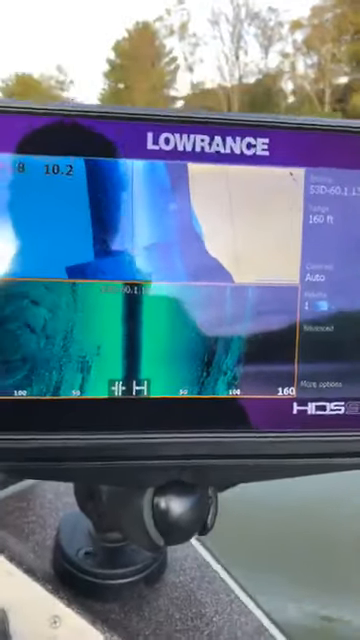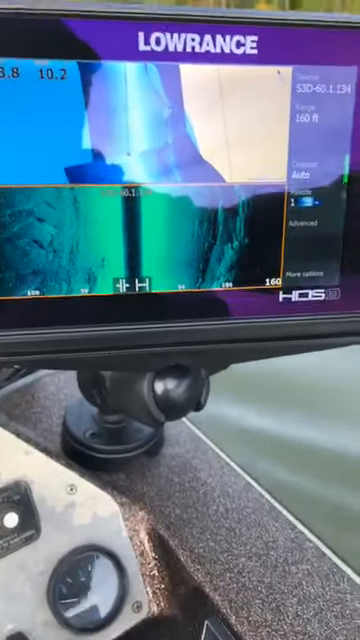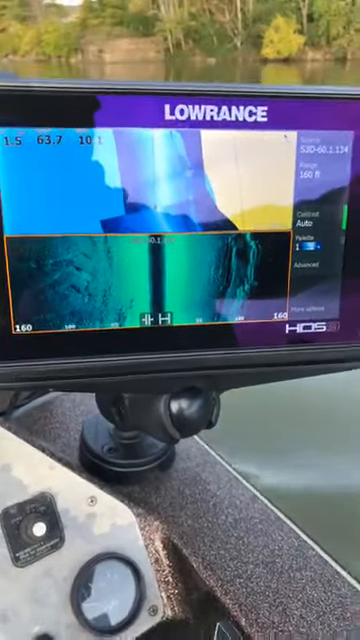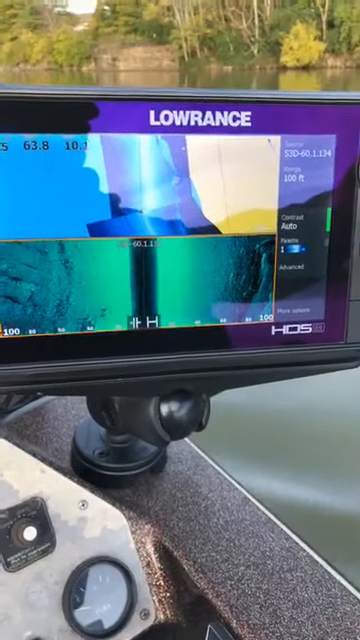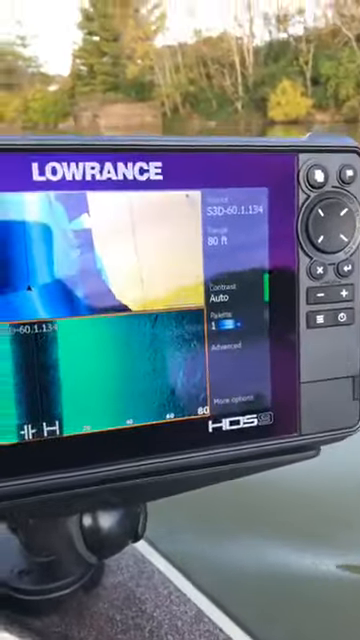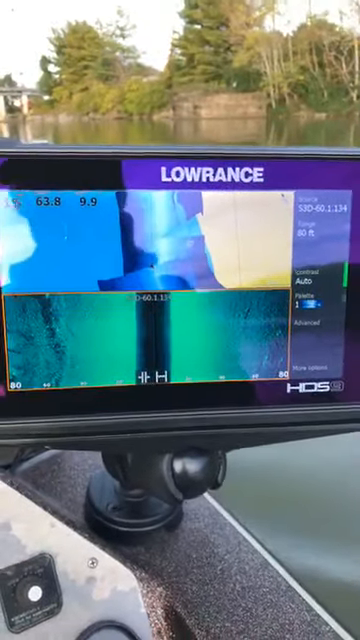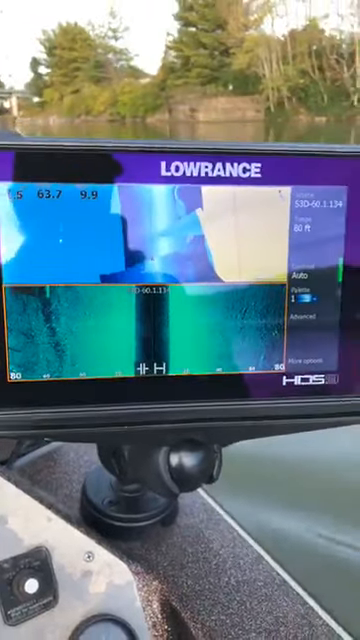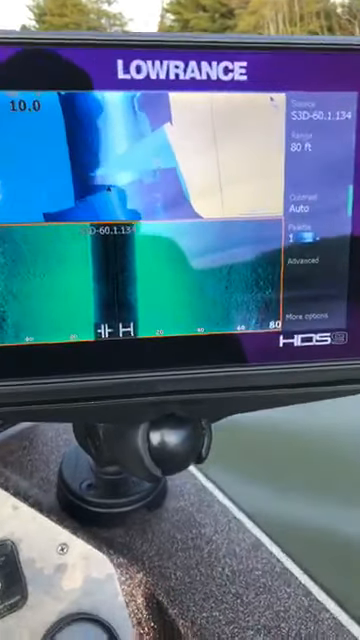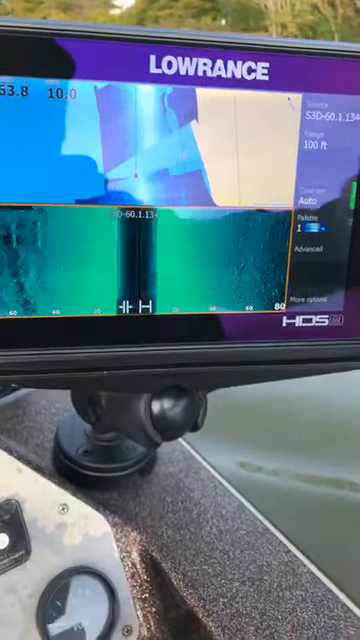So I'm in a 160 feet range here, so we're gonna zoom in. You can see that's the main benefit on this 3D transducer, how wide you can scan and how much water you can cover. Let's get in here kind of closer, get a little bit better resolution. Again, I'm not changing, it's the same frequency. It's 455 kilohertz, just sending and receiving. So it's extremely impressive. Need to get a little bit closer to the bank.